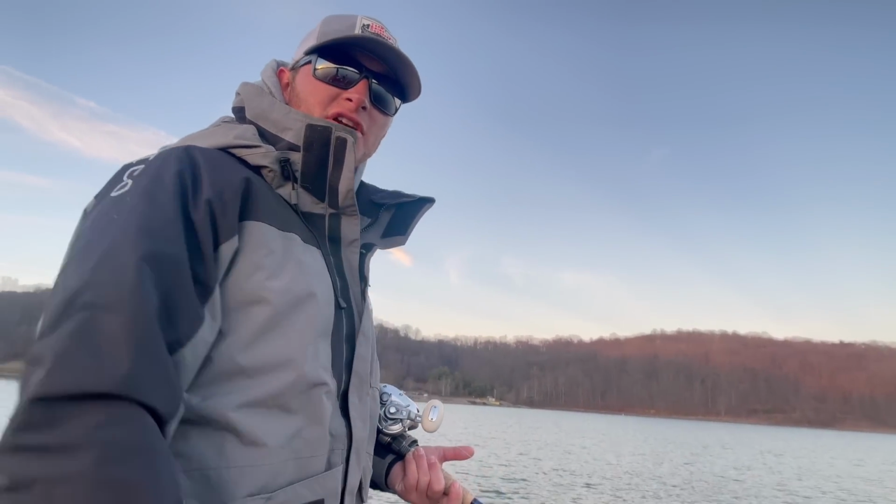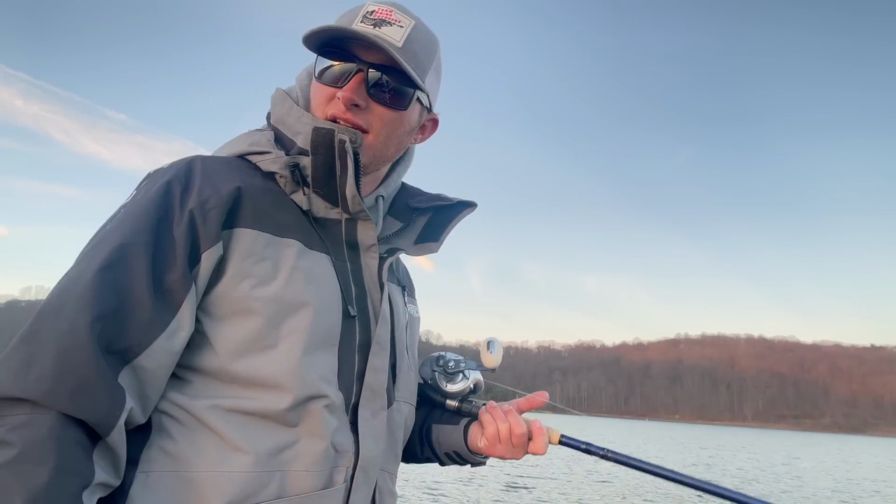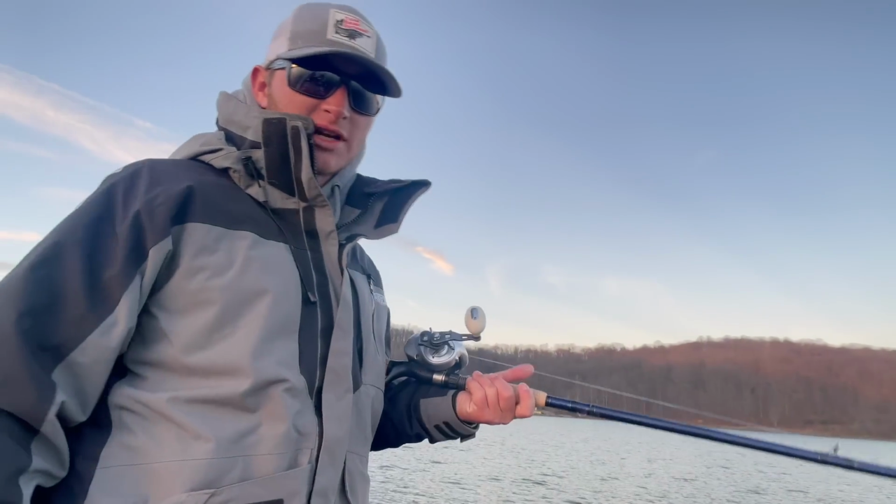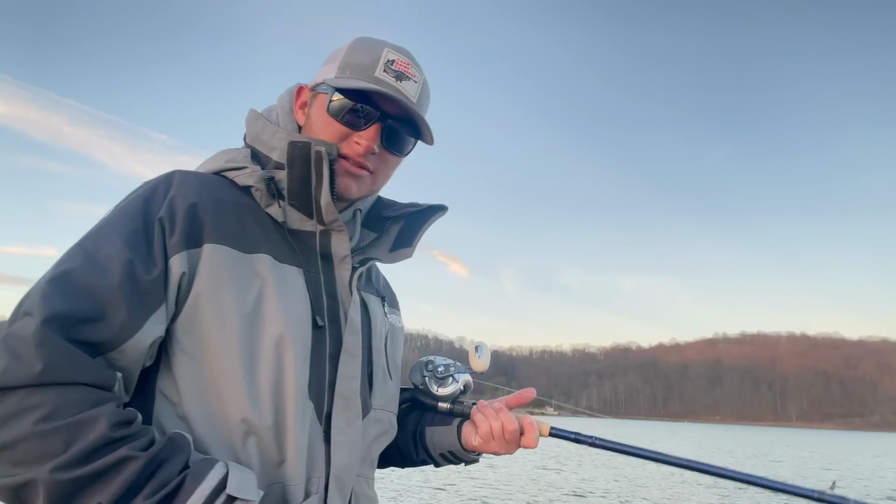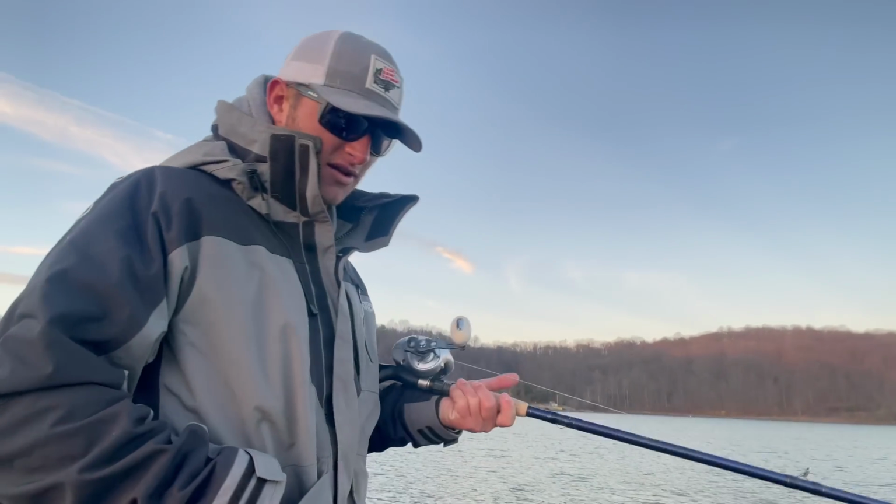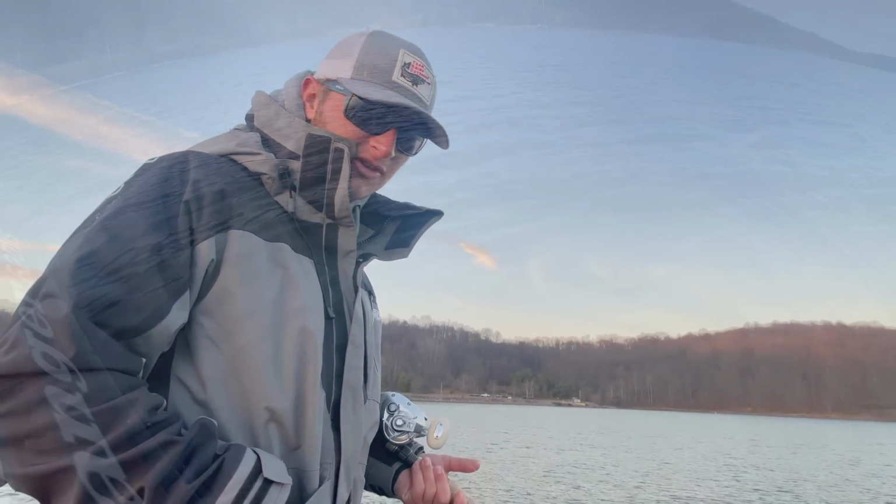So I got Jeff jigging an L-tail. I got Brad jigging a Mojo. I'm jigging a Bondi in the back. We're going to see which ones produce more. L-tail's in the lead so far. So I'll keep after it here and see if we can't get a couple more before it gets too dark.